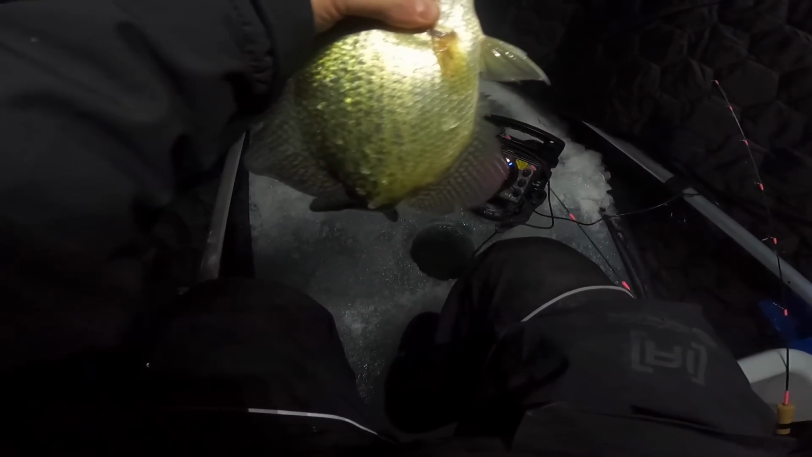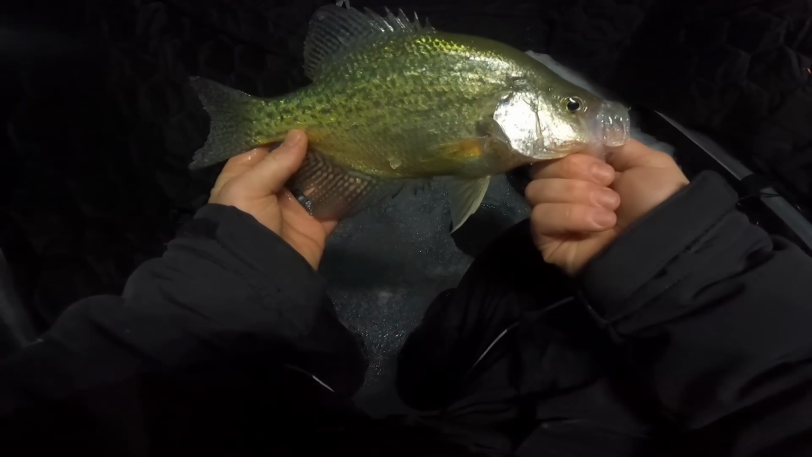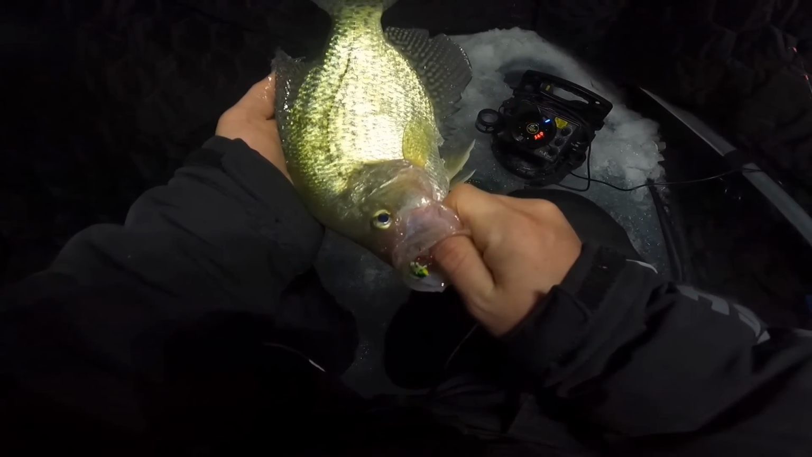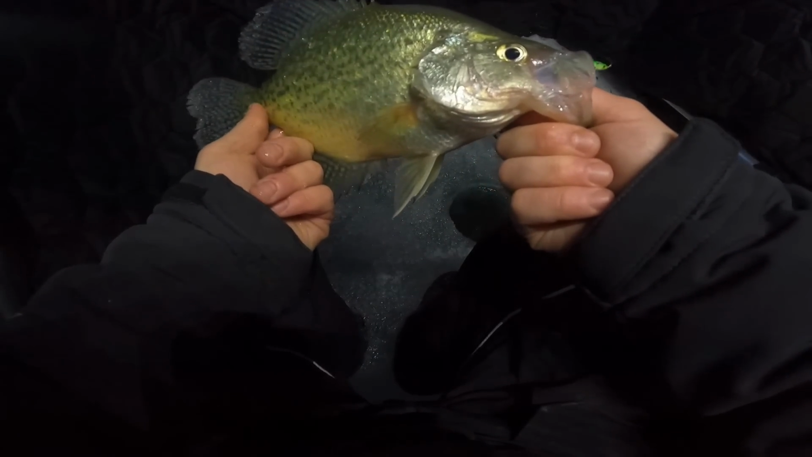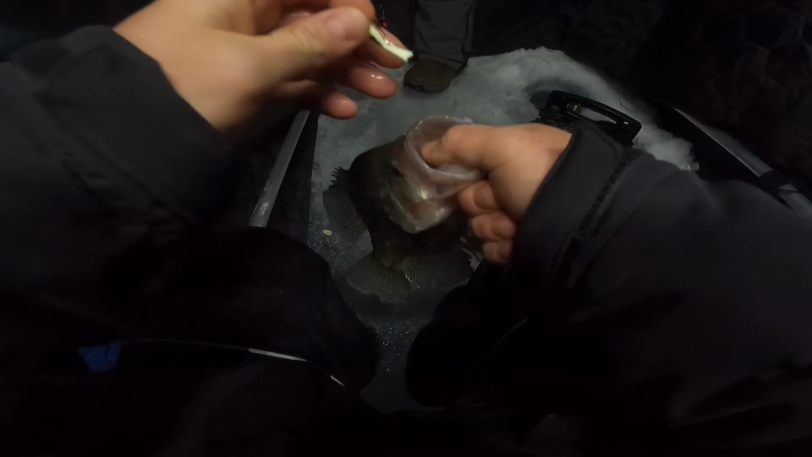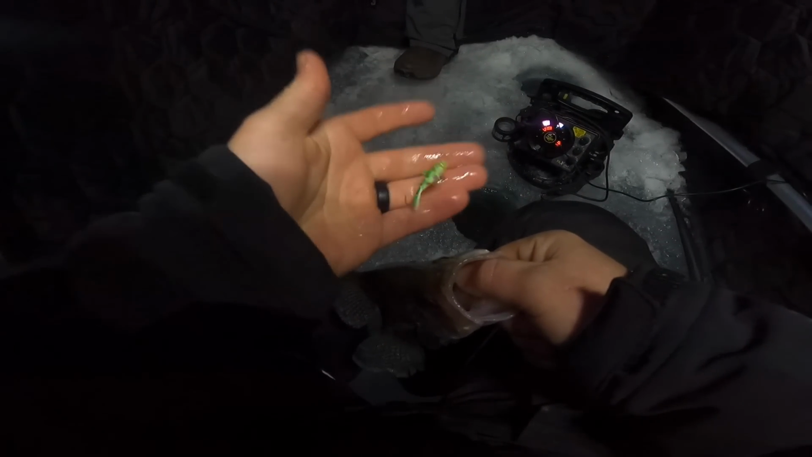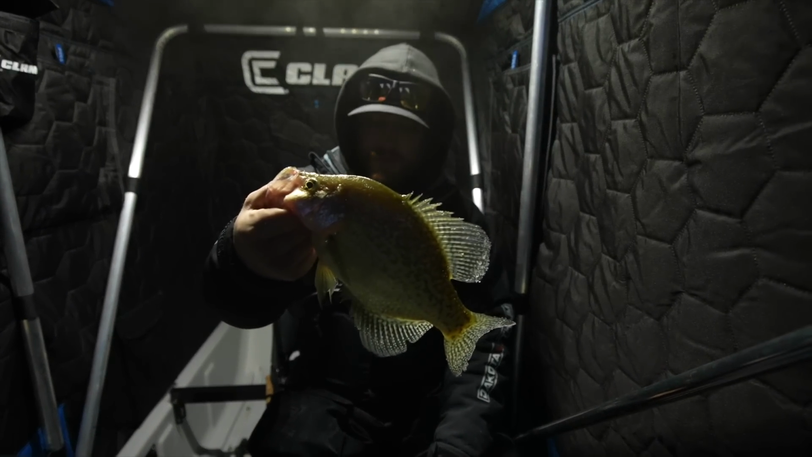Not her, but solid crappie came in halfway down. That is a pretty one. It's so pale out here. I mean, it's just like a golden pale. That's crazy, but that one came on my favorite Tika. The 1/8 ounce Tika in the bullfrog pattern. It's my little secret weapon, that bullfrog pattern. I absolutely love this thing. But there we go. Nice one.